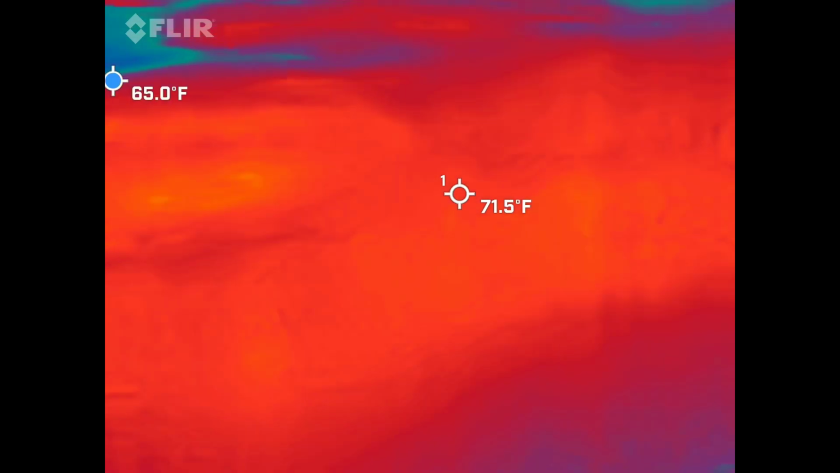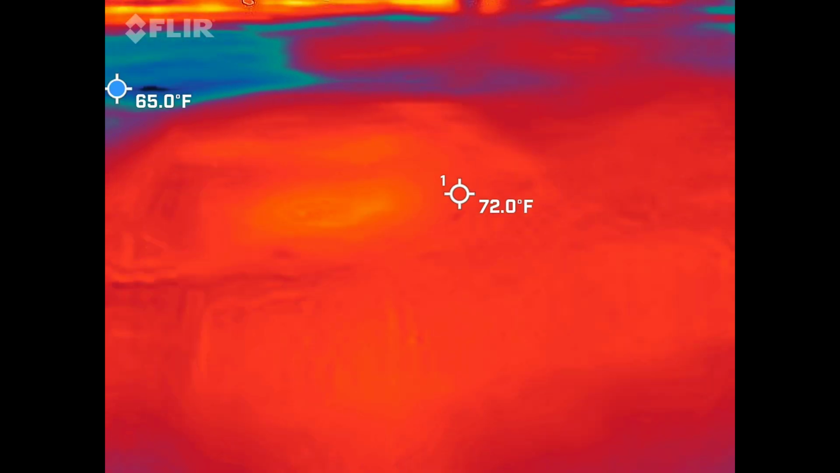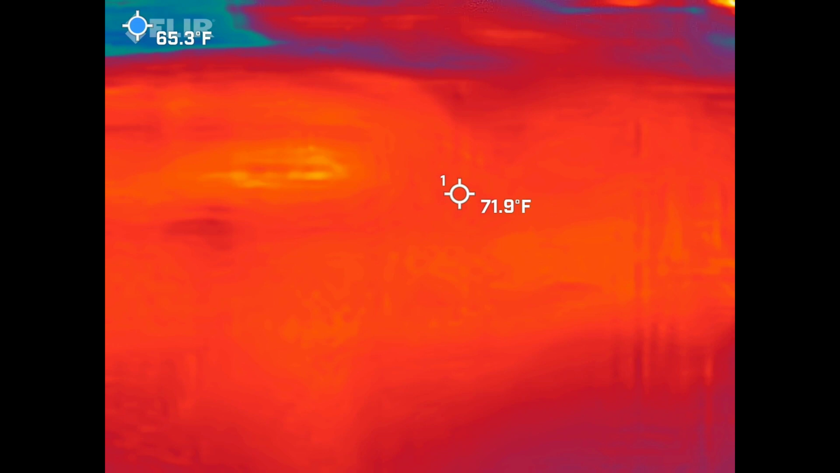So the 2 of you are actually going to be kind of working together with your devices. Again, it's kind of weird. I didn't set this up this way on purpose, forcing you to work with your wife. Hopefully she's going to be okay with that.